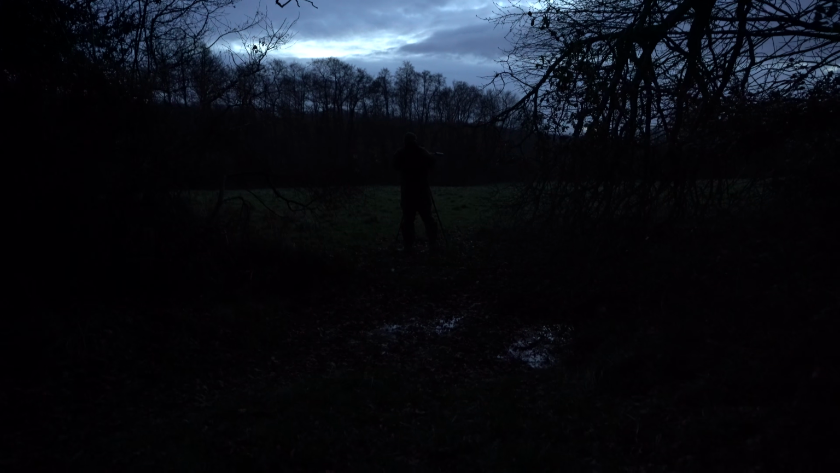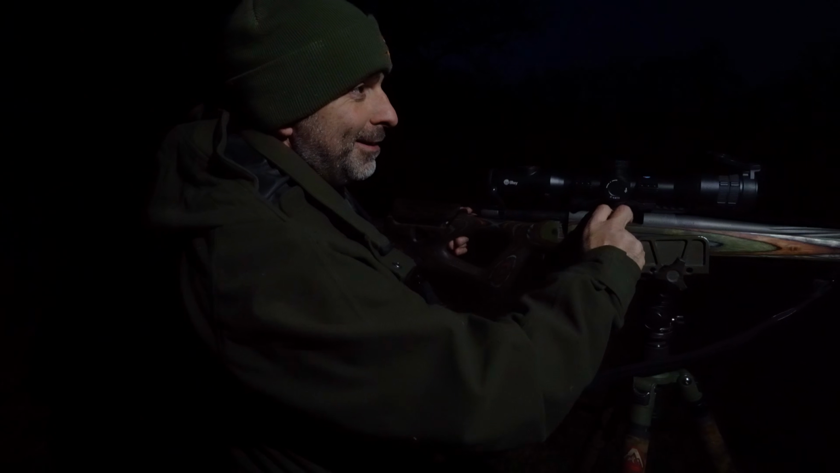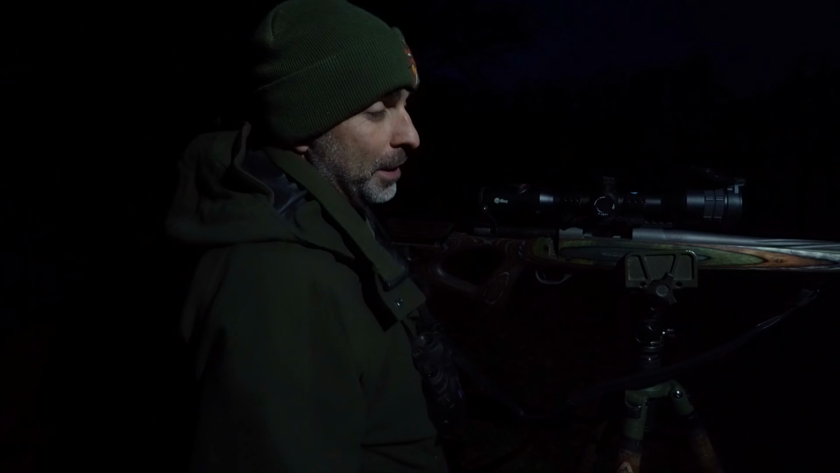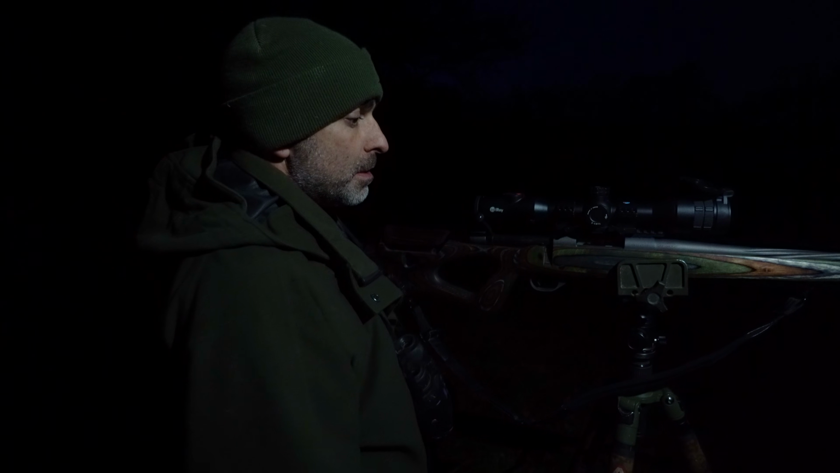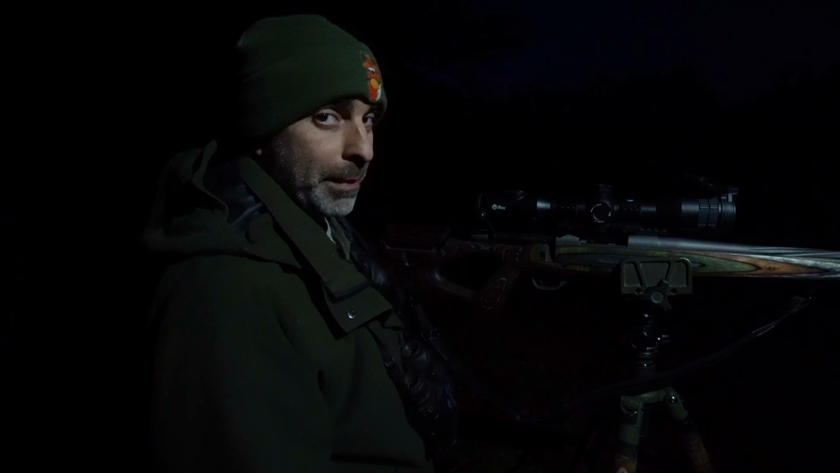Well, at least we got one there. Wasn't a deer, but typically Mr. Fox Magnet spots a fox and just gave a little squeak and came trotting straight in. So it's probably only 50 or 60 yards. It was pretty close. So yeah, easy shot. One in the bag.